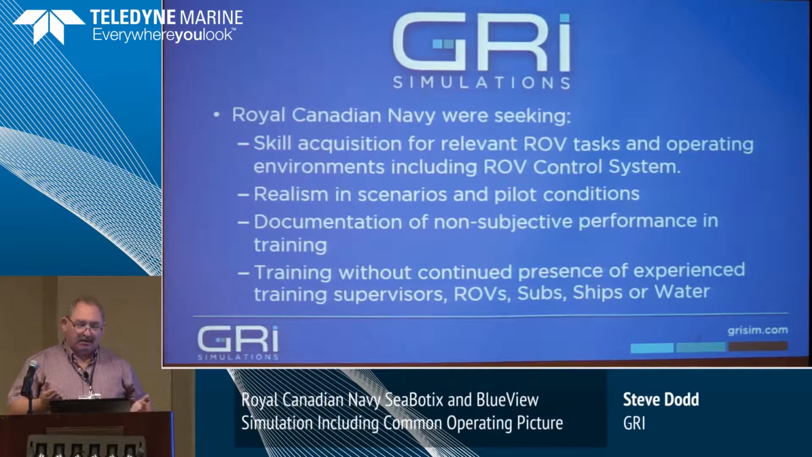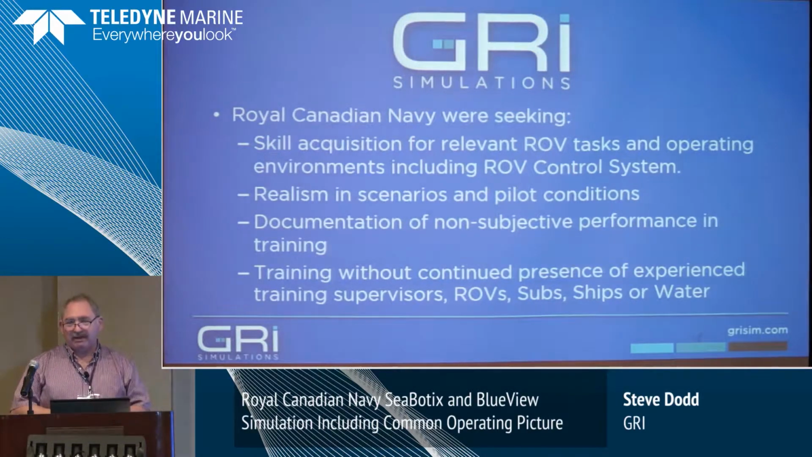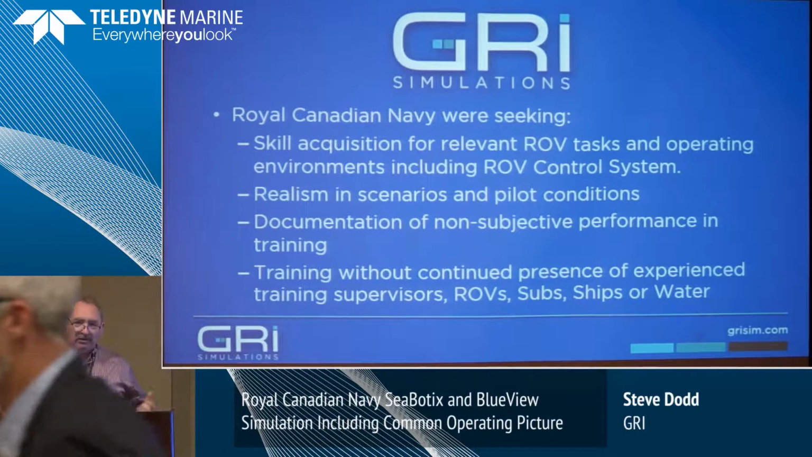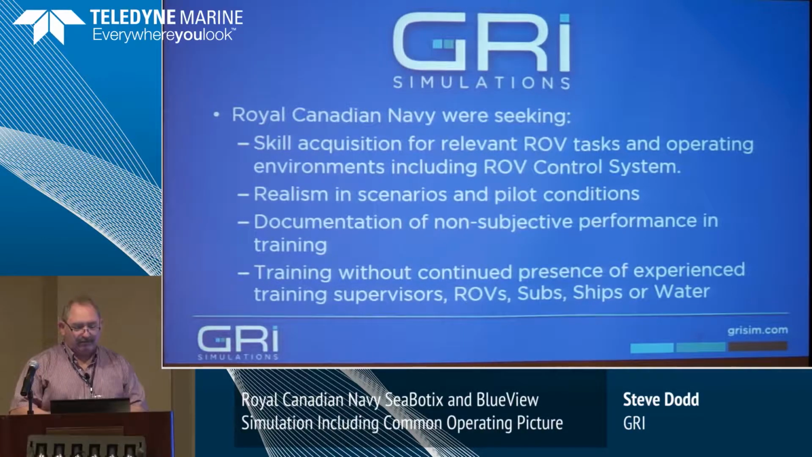The Fleet Diving Unit, for example, where we delivered these systems, did the Swissair recovery, and that was before they had the benefit of a lot of actual in-water training and simulation training. So it's a critical skill that they must have, and a critical capability the Navy needs, but they don't have the ability to do long-term training for everybody.